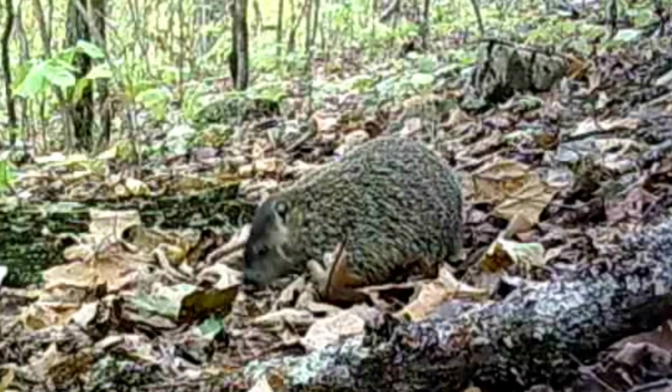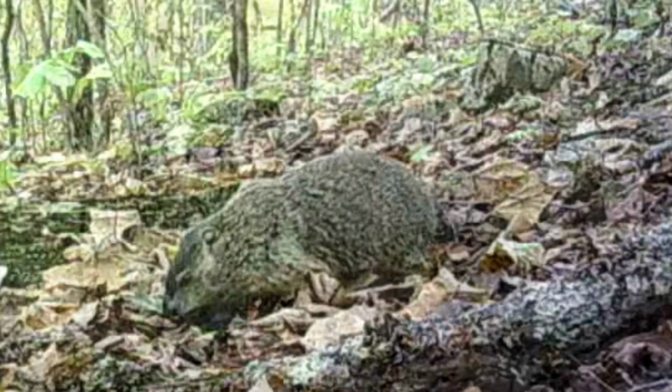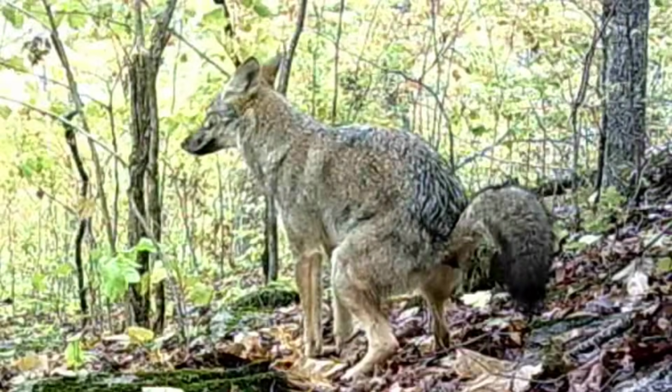The big old buck seemed to be getting out pretty good now at night. And the old groundhog, he's fattening up for winter. But so is the old coyote too.